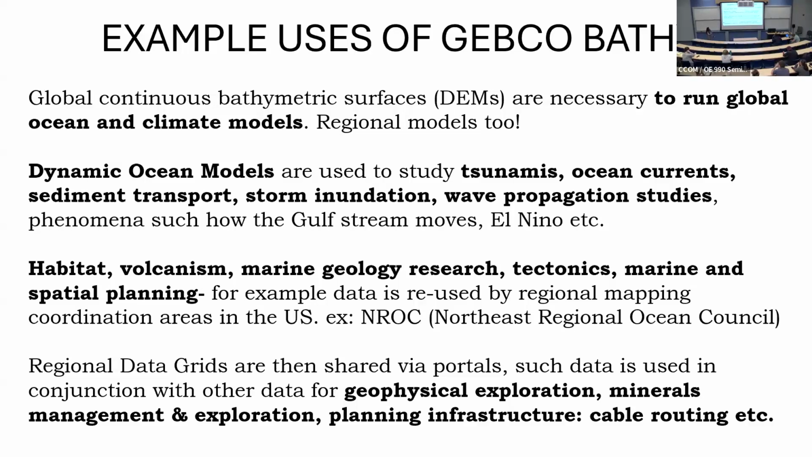You guys have heard a little bit in previous seminars about ocean dynamical models and things like that. You really need these continuous grids in order to run the global scale models of the oceans and atmospheres. That's the same thing for small scale: anything from tsunamis, ocean currents, sediment transport, storm inundation, waves, propagation, all that great stuff, you need continuous bathymetry. Then we get into things like habitat, volcanism, marine geology, marine spatial planning.